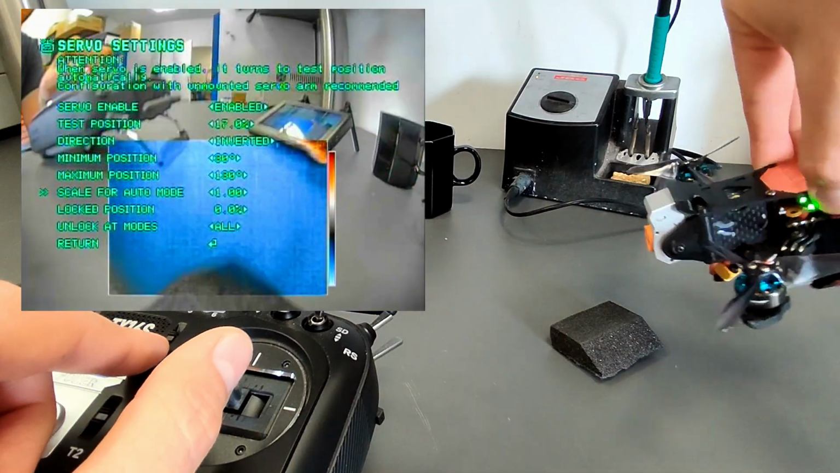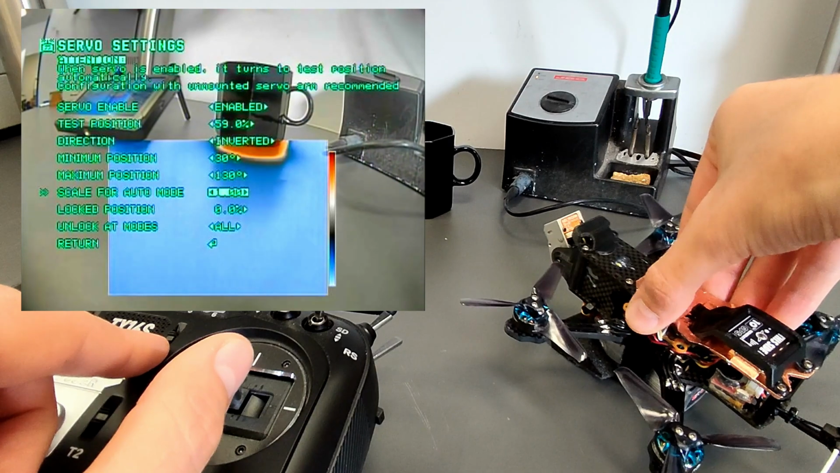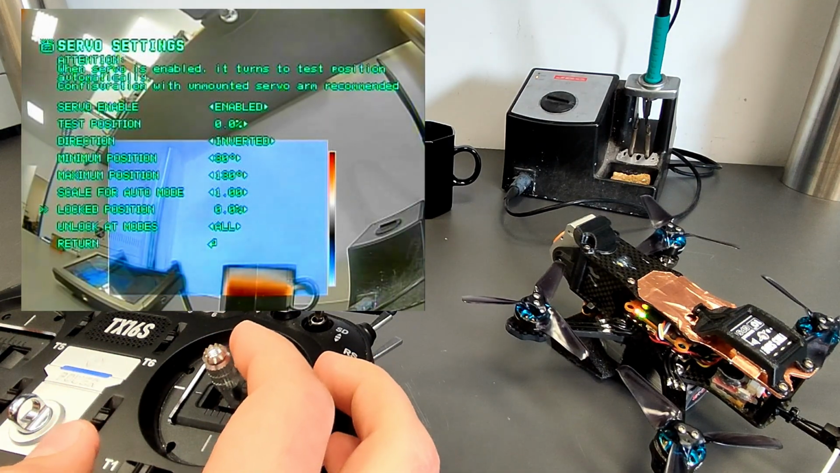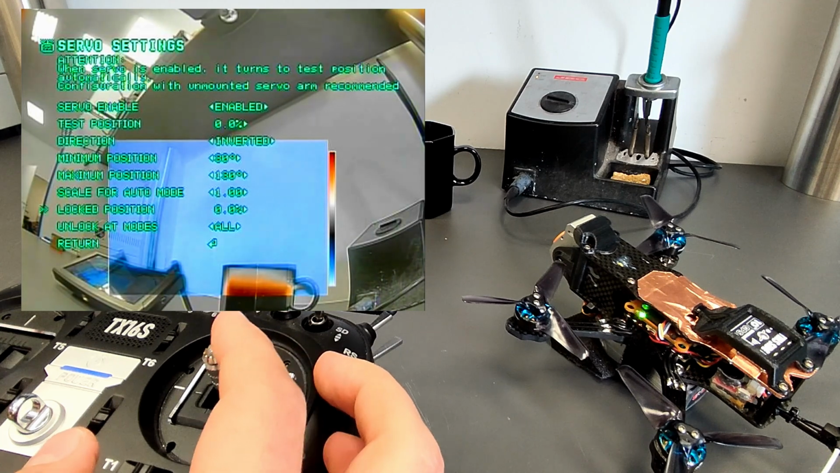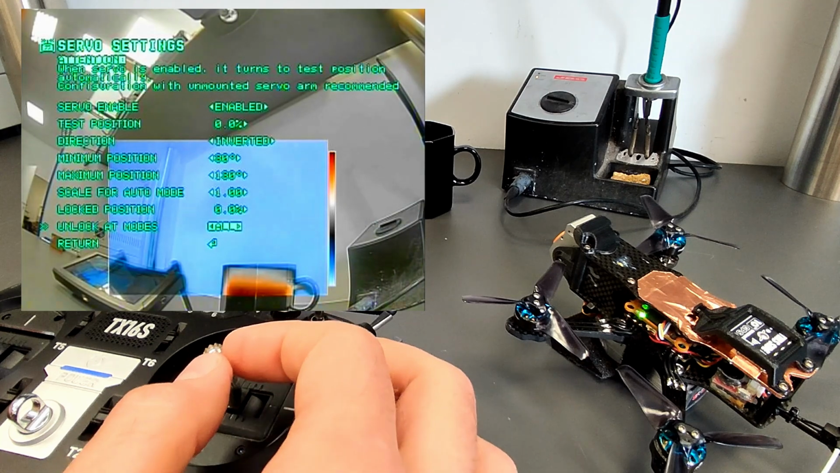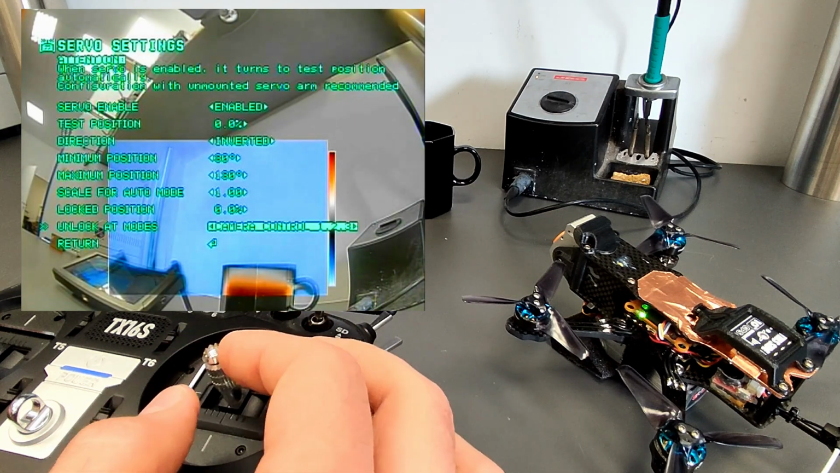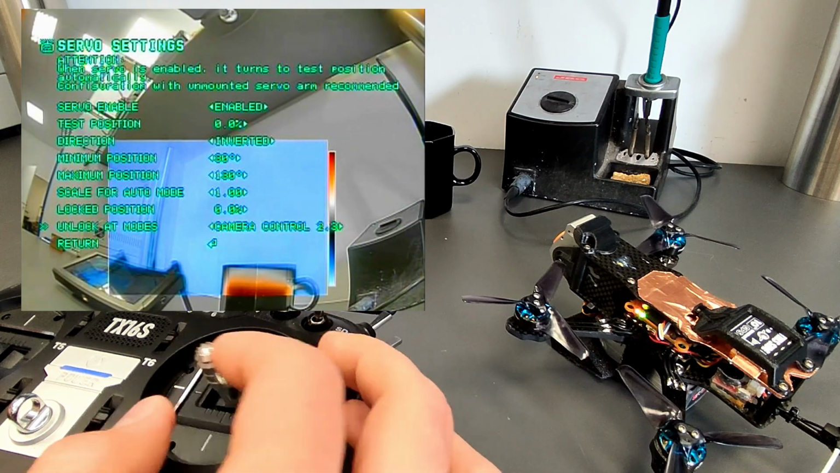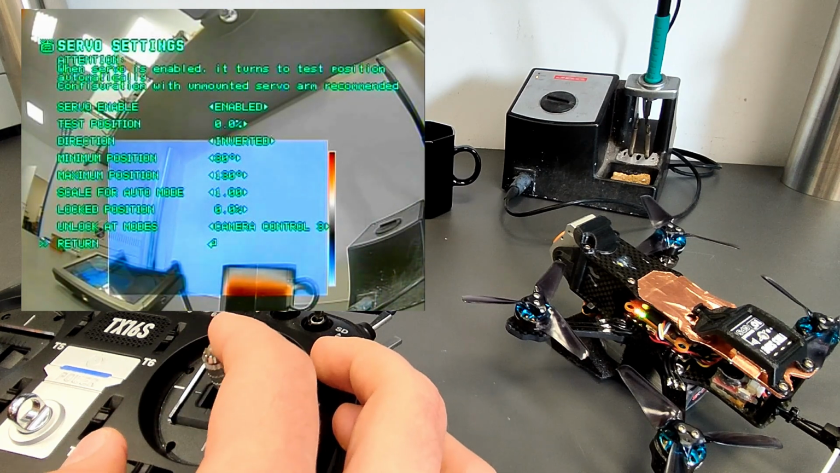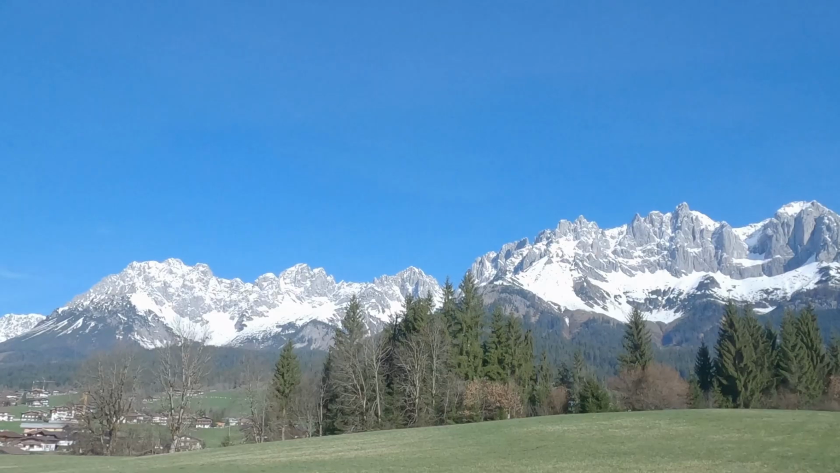Looks good. Let's unlock the gimbal only in camera control 3. And return.